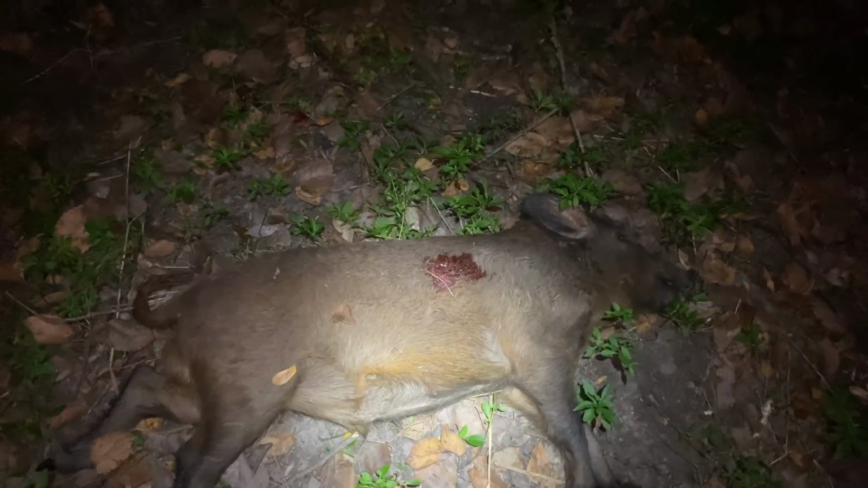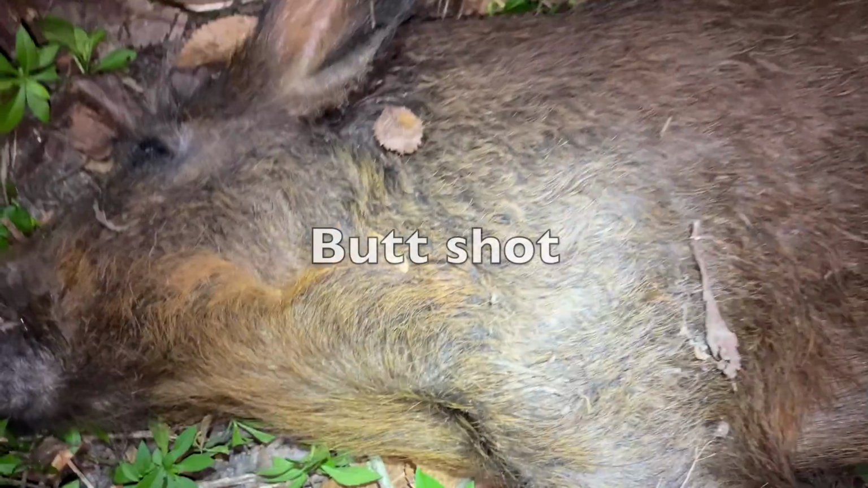Okay, let's go look for the one I popped over here. Man, I get lucky occasionally. This is about a 140-yard shot on basically a football-sized piglet. I'm gonna guess maybe 40 pounds at most. Tiny guy. Blew right through the spine of this guy. Running too. So the entrance would have been, I don't know. I have to watch that in slow-mo. I can't wait to see that, that's for sure. But that's the exit.